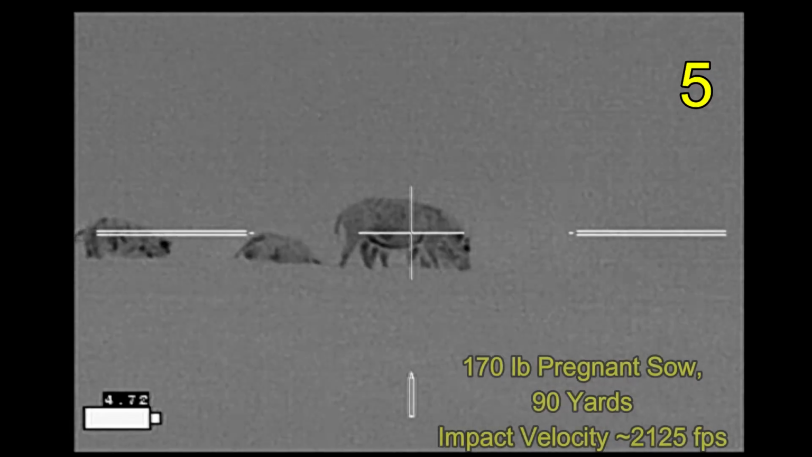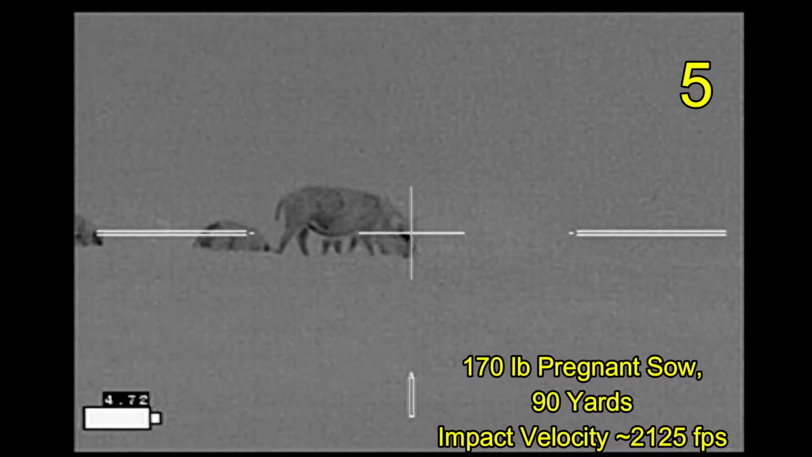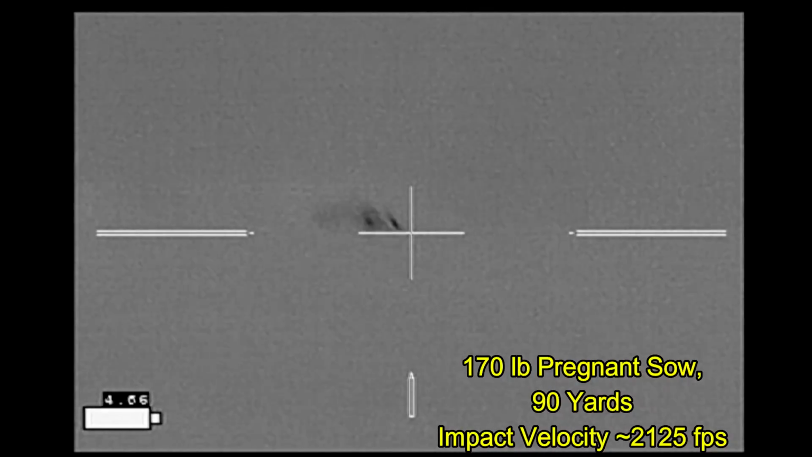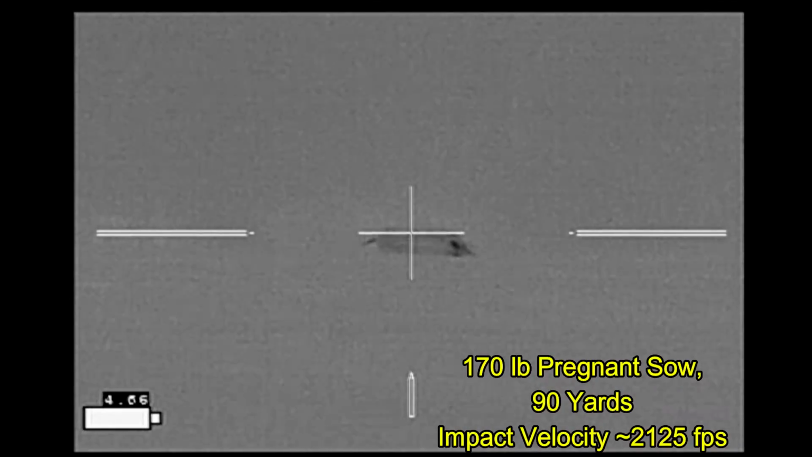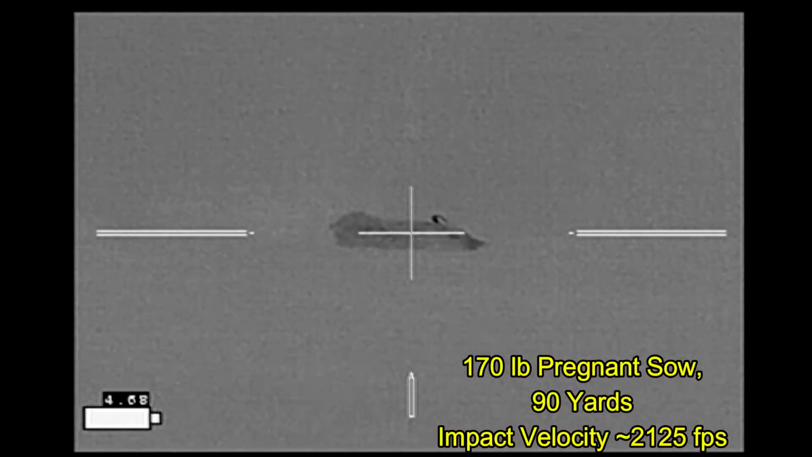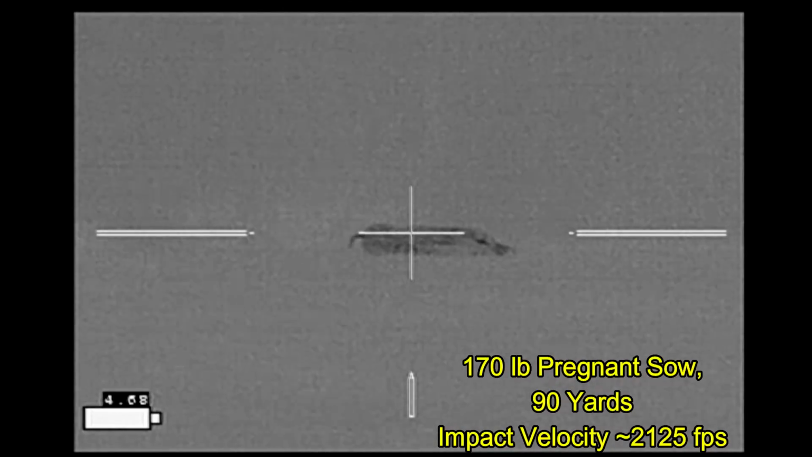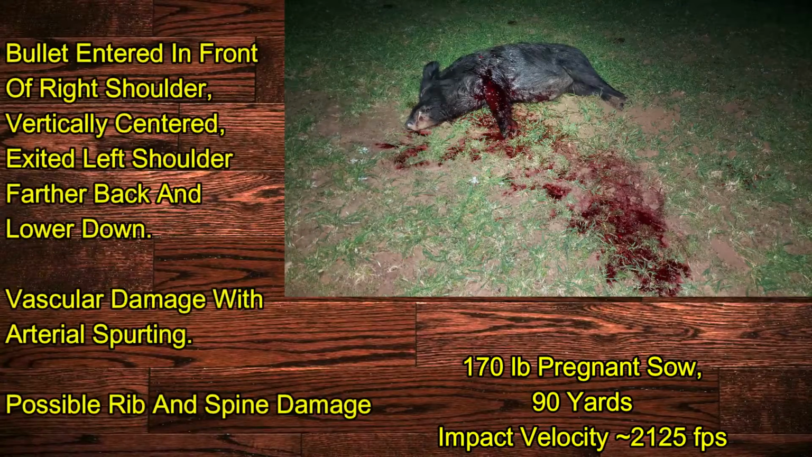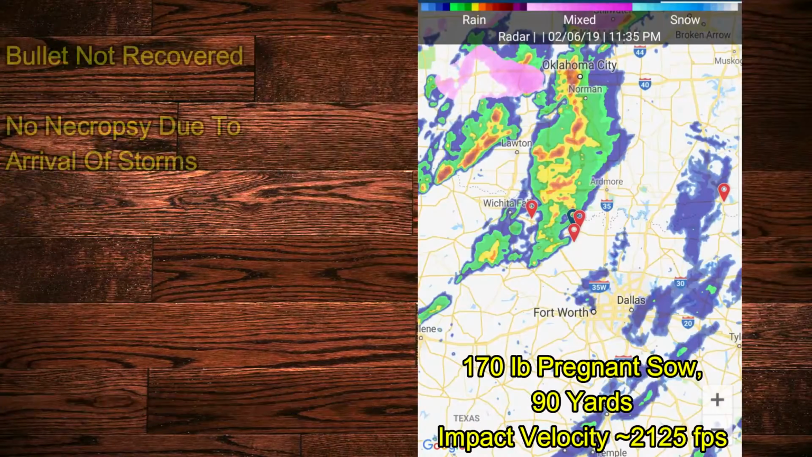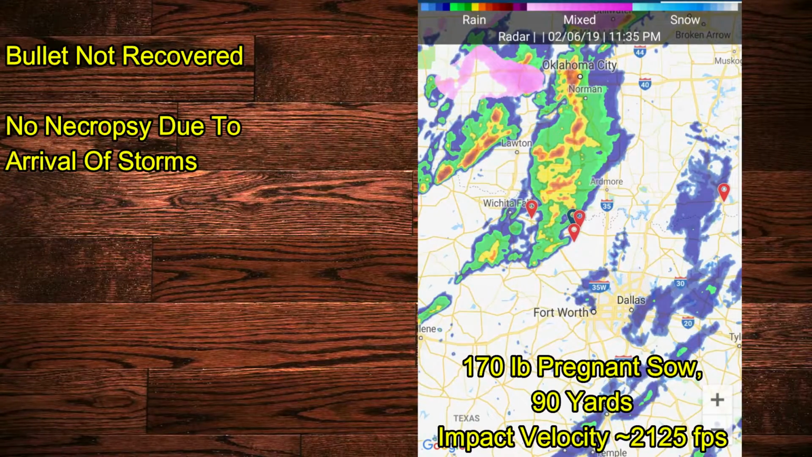This next shot was just supposed to be a simple shoulder girdle shot. The hog went down with a considerable amount of bleeding. The shot was vertically centered, entering forward of the right shoulder, exiting out lower down in the middle of the left shoulder, possibly going through the spine and going through some ribs, a lot of arterial spurting. Unfortunately, there was no necropsy because storms came upon me at that time.